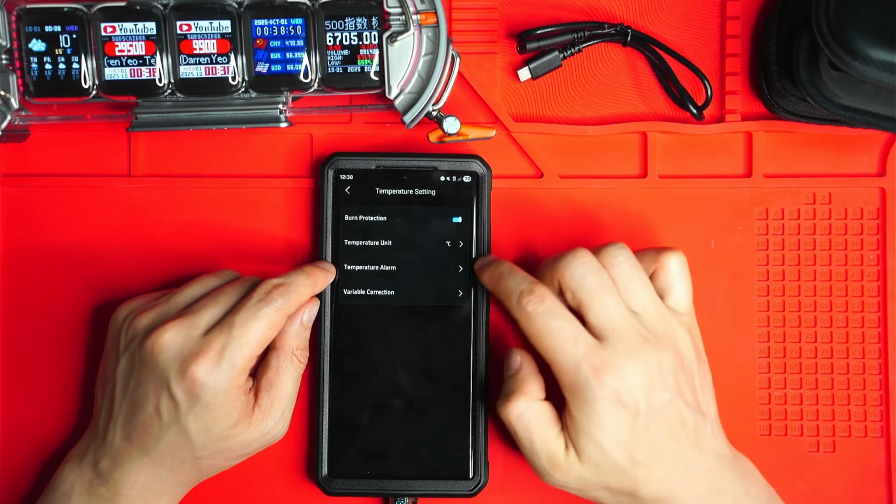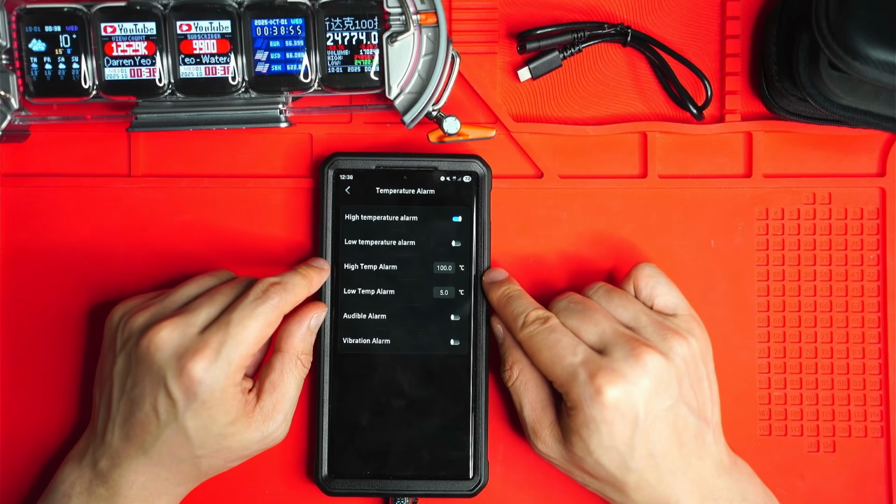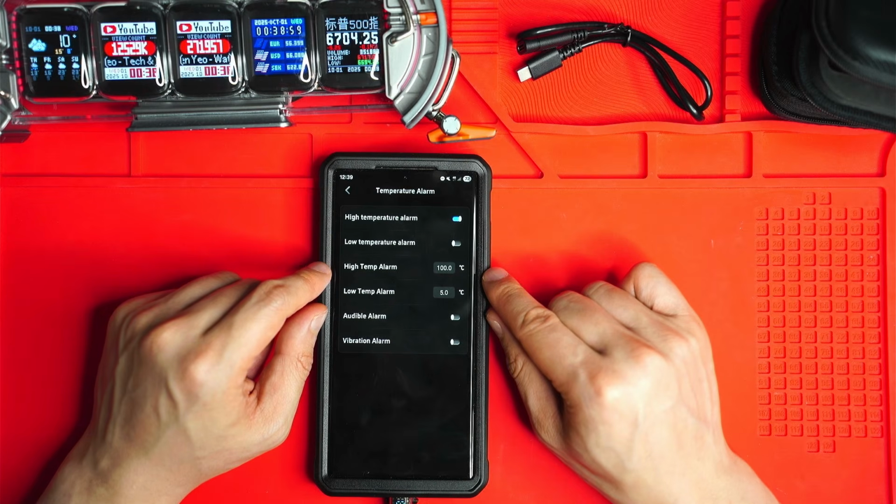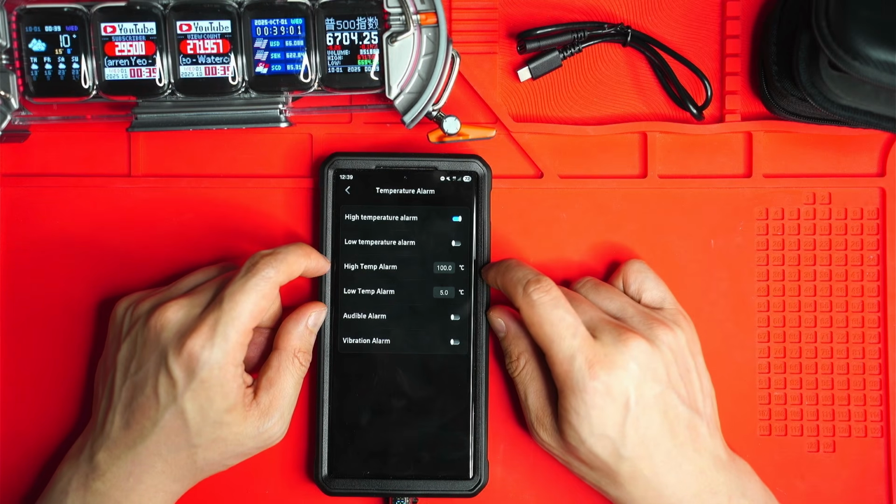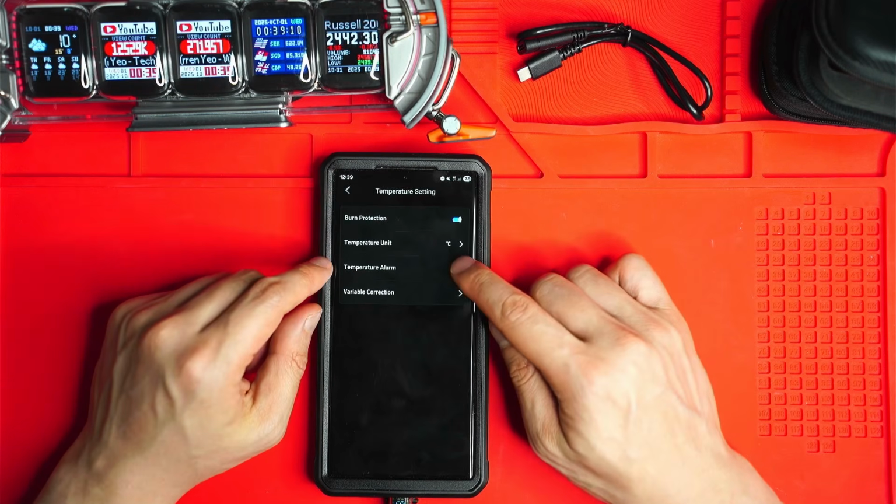There is temperature alarm in there, so you can set it. Maybe you're waiting for an object to reach a certain temperature before you shut it down or something. In my case, maybe it could be a light that's getting up to 60 to 80 degrees Celsius where it becomes kind of dangerous, or you're measuring a battery, something like that. So yeah, you can have that alarm ring out.